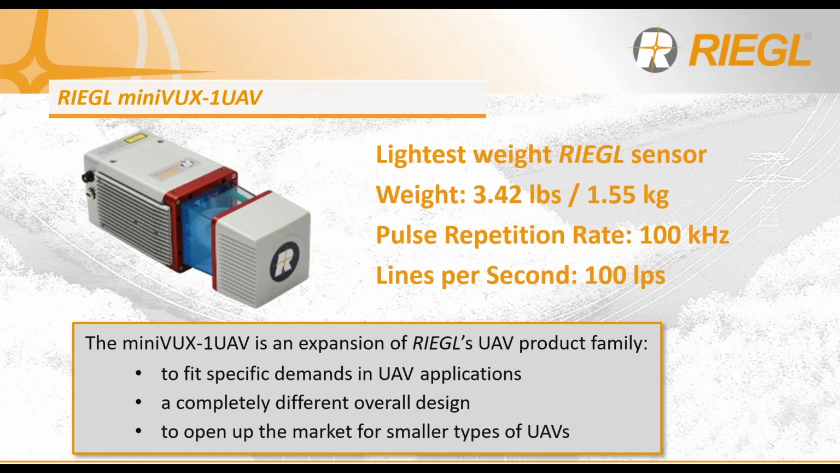This sensor is true to RIEGL's name with the multi-target capability of offering up to 5 returns per laser pulse. This sensor has a 360-degree field of view, with data storage using an SD card for hot swappable data in the field.